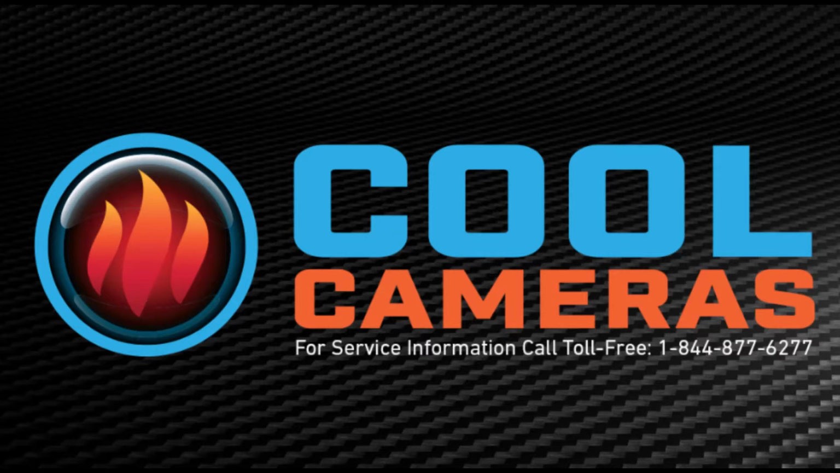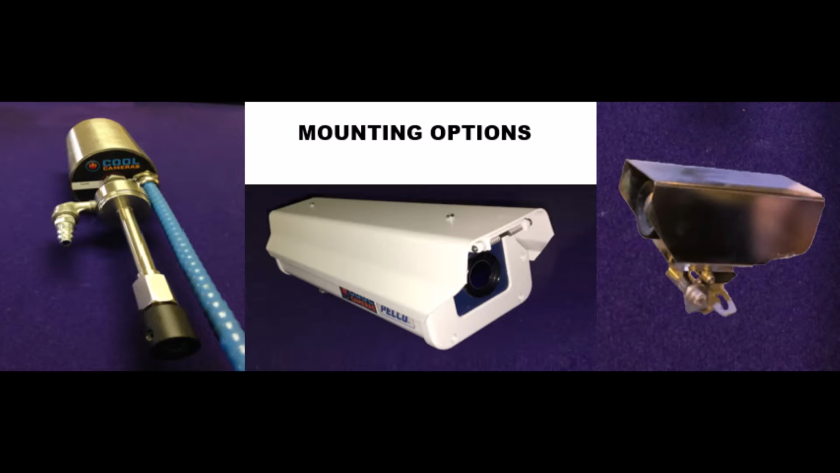Cool Cameras has been in business since 2014, manufacturing economic cameras for harsh industrial applications. The camera I will be covering today is our thermal imaging camera. The base camera is designed NEMA 4, which can withstand most indoor industrial applications.